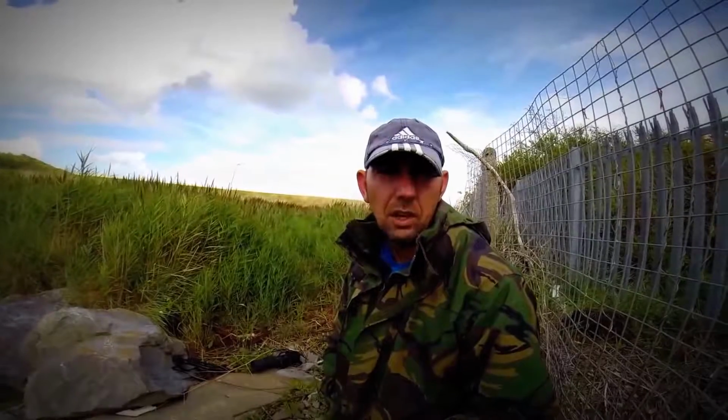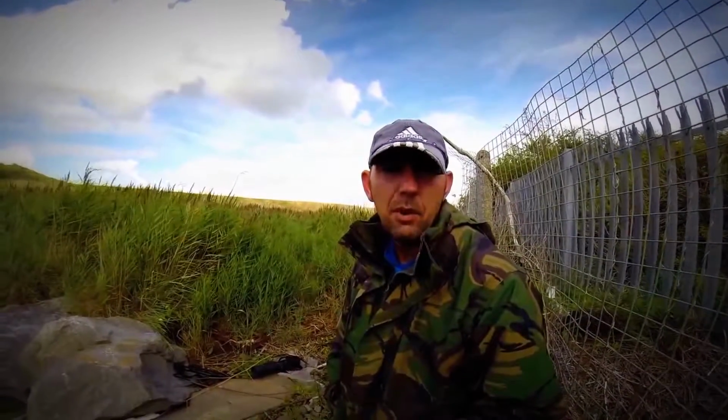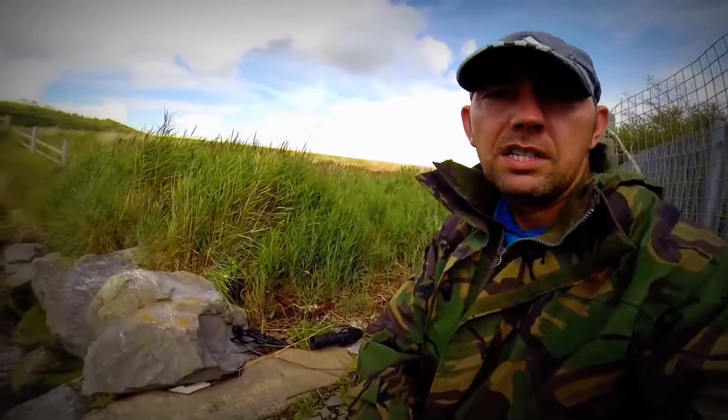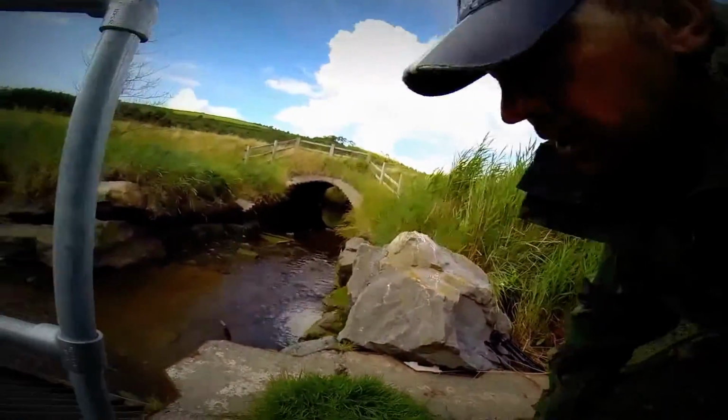Okay, we're at the mouth of the coastline now, one of the rivers that runs in and out of Llanelli. The area we're looking at now is where otters have been calling, and when you're looking for otters, what you need to be looking for is areas like this. High bits of grass here.